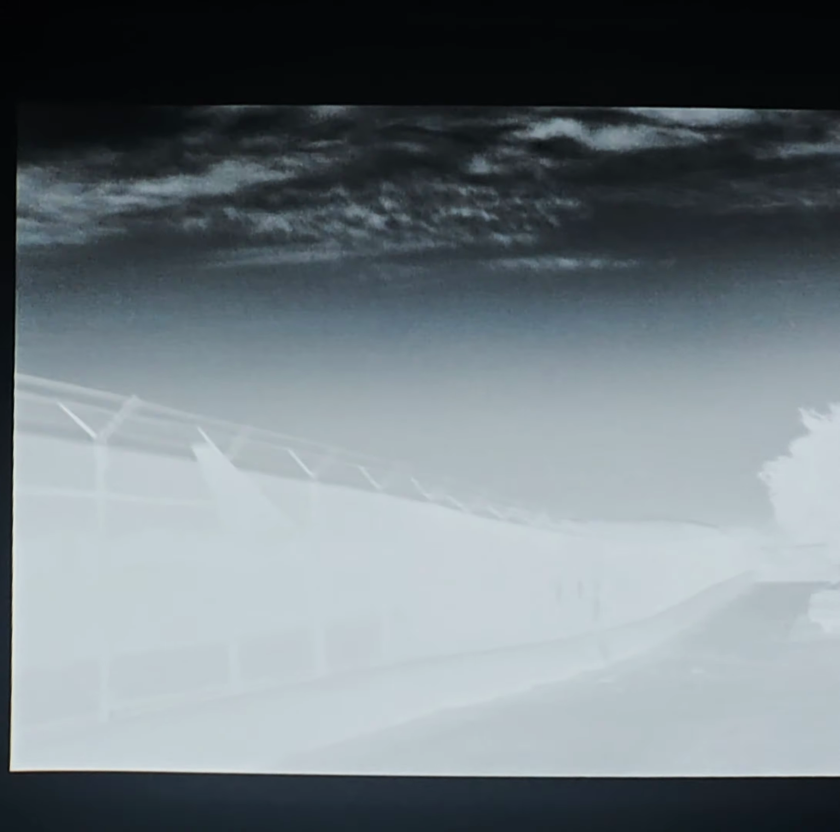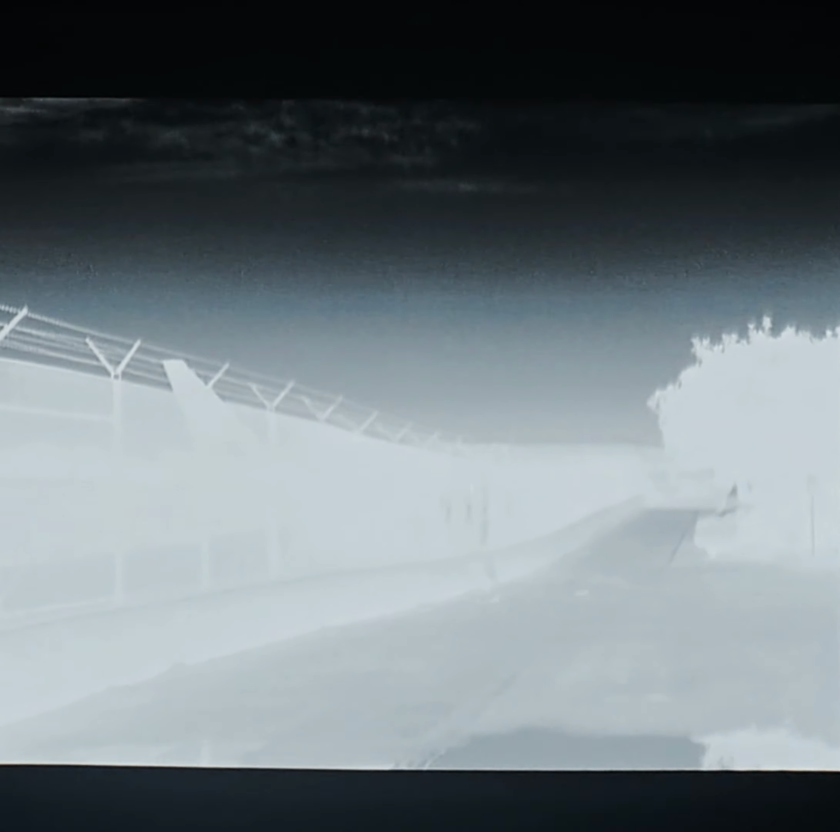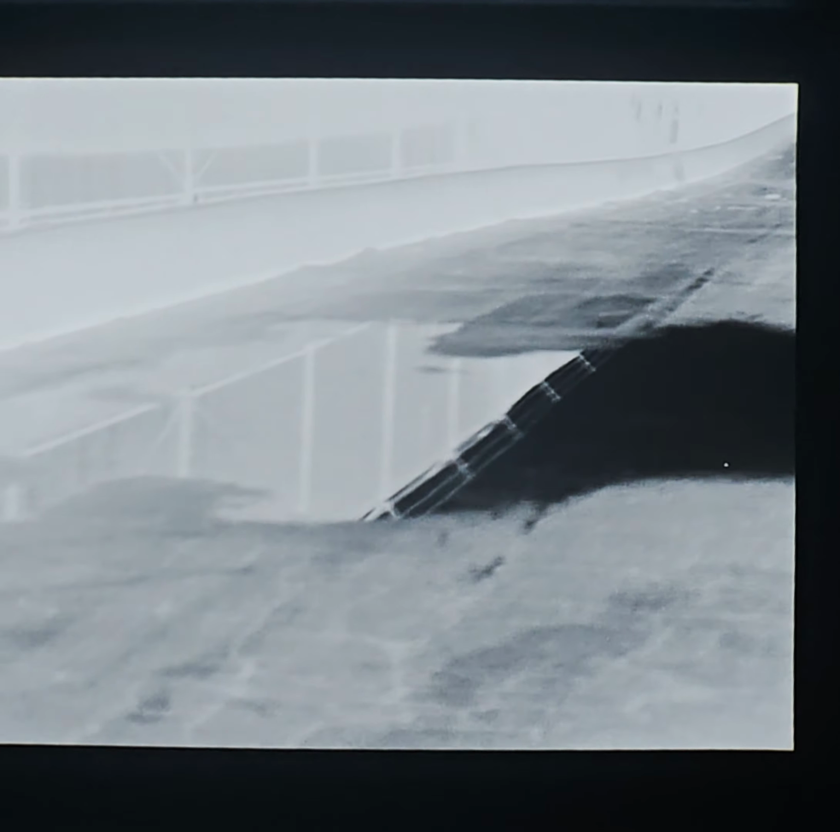And here, a Southwest 737-800 had a rejected takeoff. I don't know why I wasn't listening to ATC, but I thought that was interesting. And here I pan down and look at the water. You can see the reflection of the tree and the fence right there. And that's just a puddle.